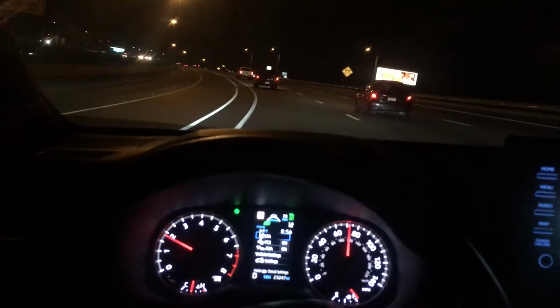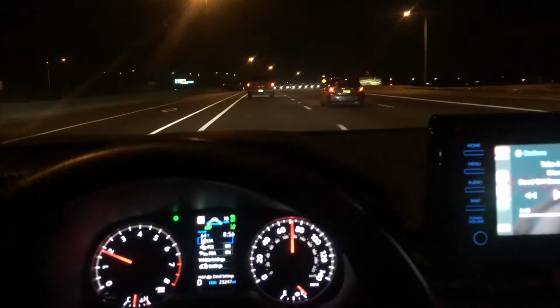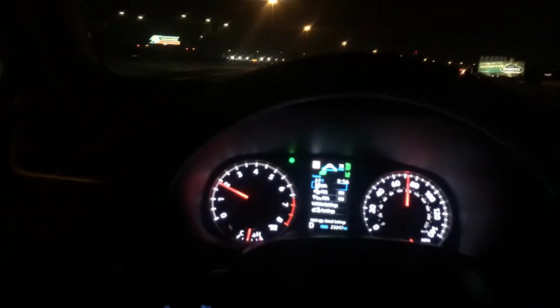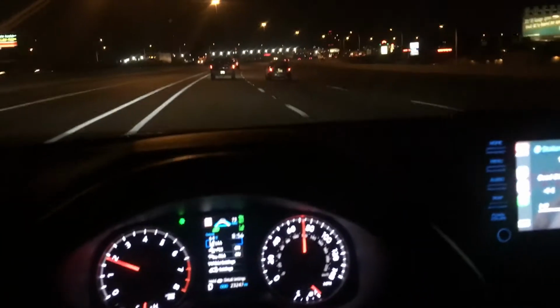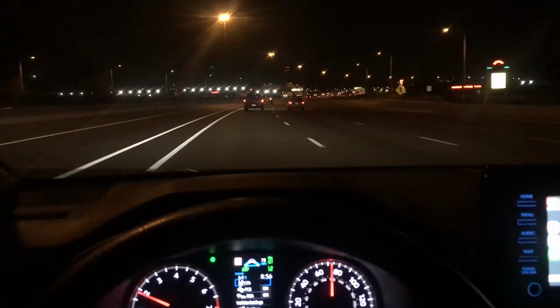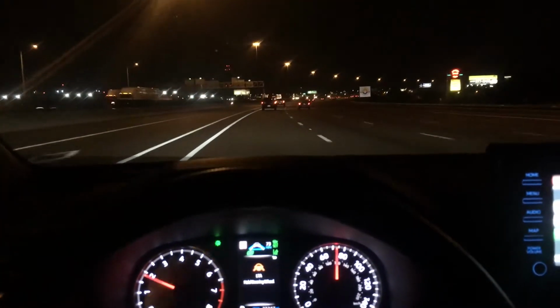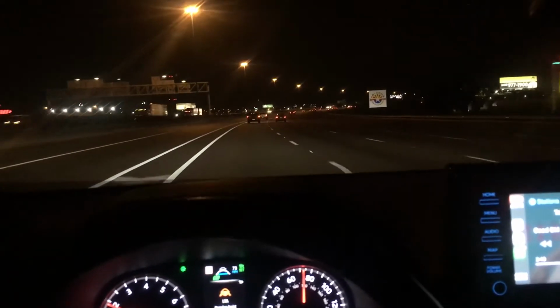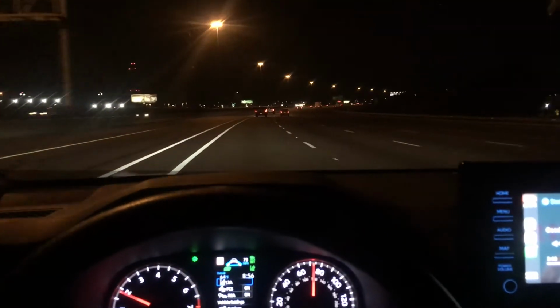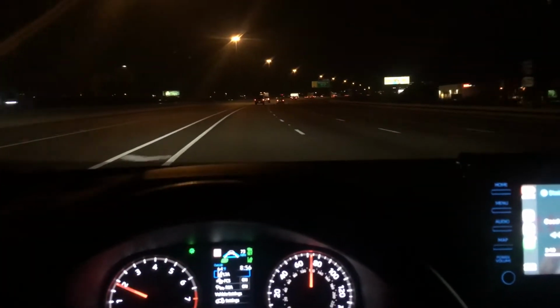Now let me see, I'm gonna take my hands off the steering wheel once we get up here to this area, which is considered the Broadway curve here in Arizona. We'll see how it does on that. Here's a little curve right here. No hands. We're cruising along. It's doing pretty good. Wants me to hold it. There we go. I will say it's doing pretty decent.